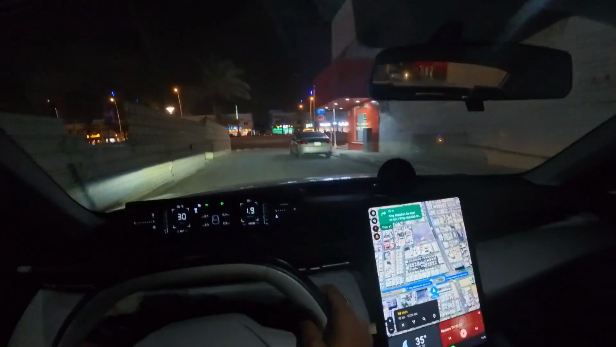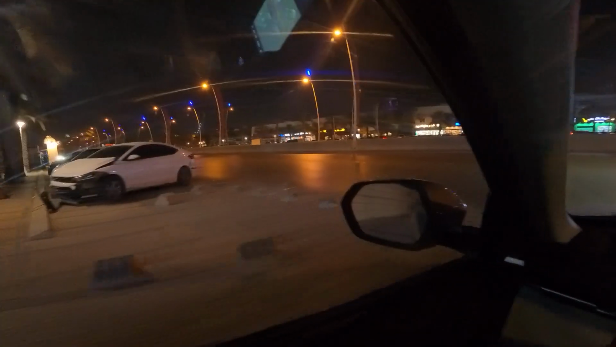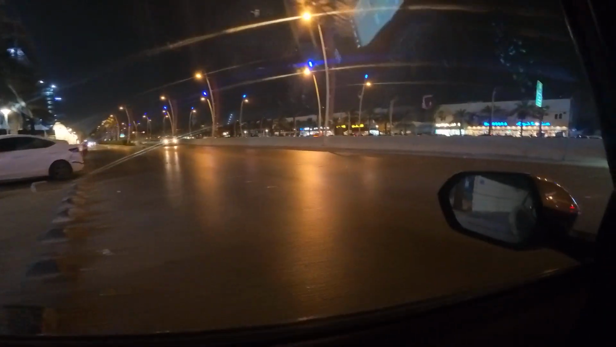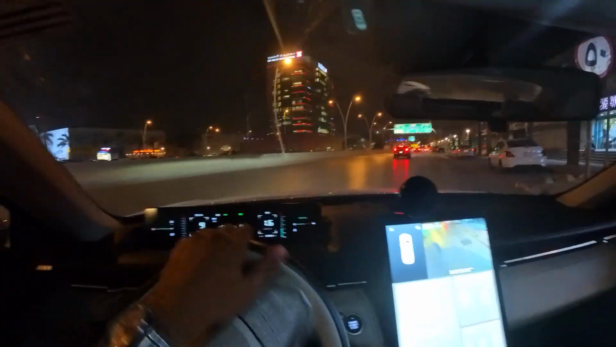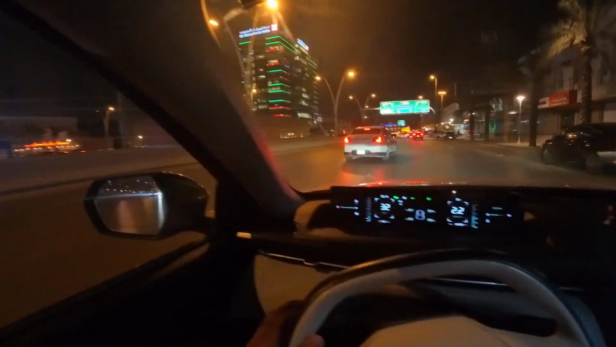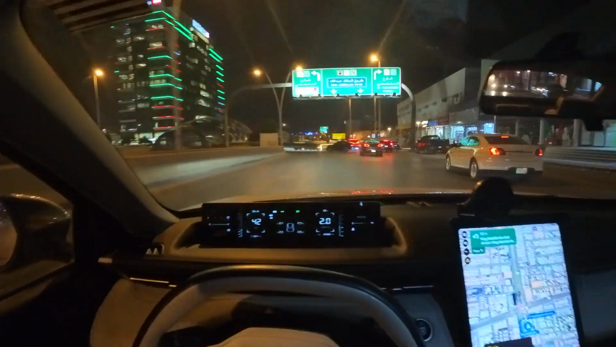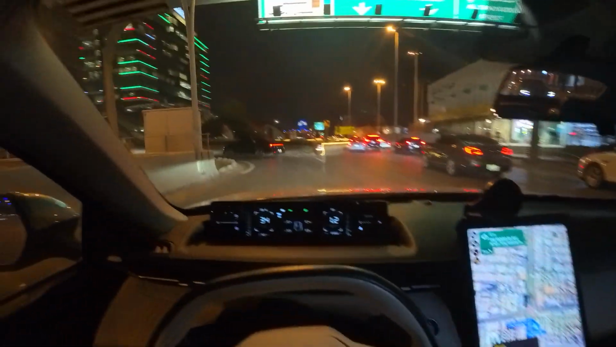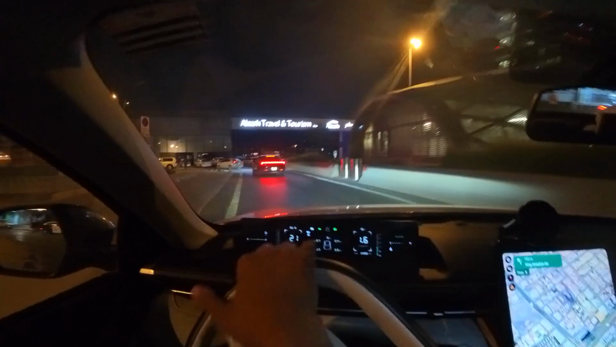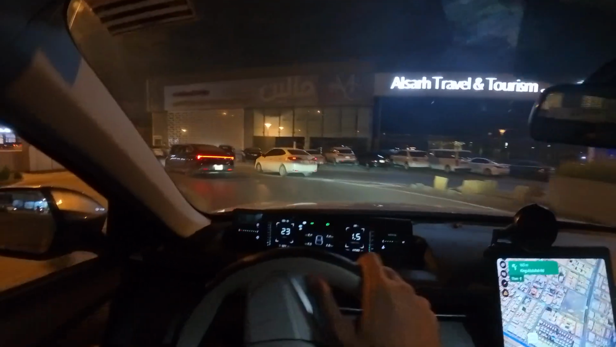It's actually past 12, and I'm going to work for the night shift. So I hope this camera ends up capturing some really cool POV shots, and we are going to use this continuously for more and more interesting drives. We are going to explore the world with this.